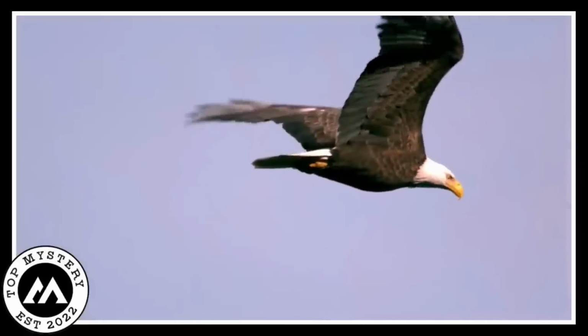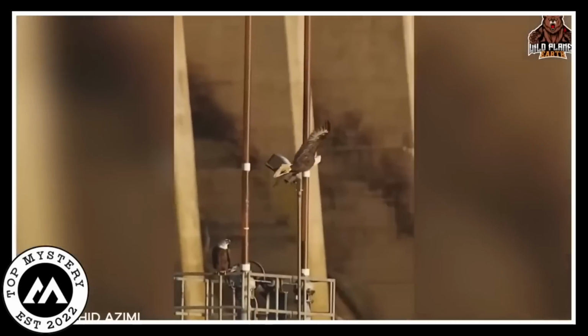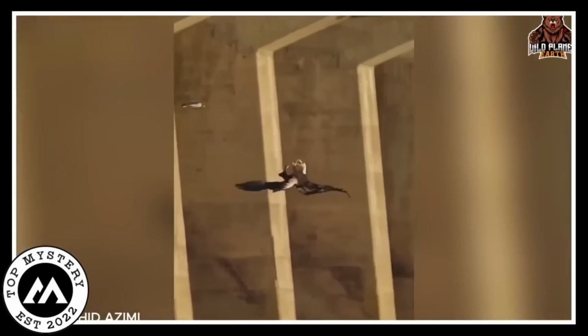Eagle gets attacked. Crazy scene caught on camera: a big, majestic eagle soaring through the sky, minding its own business. But wait, out of nowhere, a tiny bird decides to play superhero and takes on the eagle. Yep, you heard it right. The little bird, probably feeling like a feathery superhero, dives down and starts scratching at the eagle's neck. Quick and bold, it's like a lightning attack.